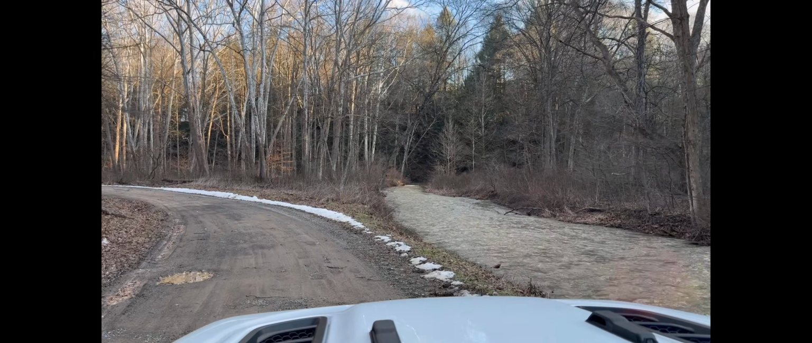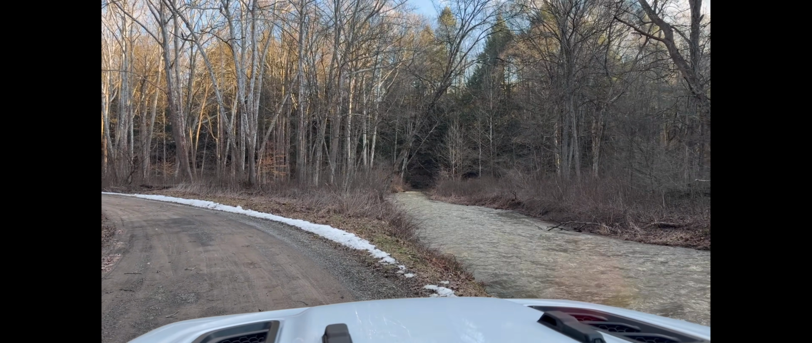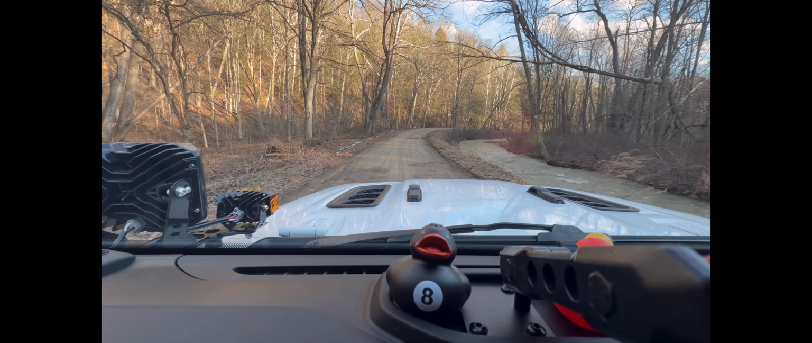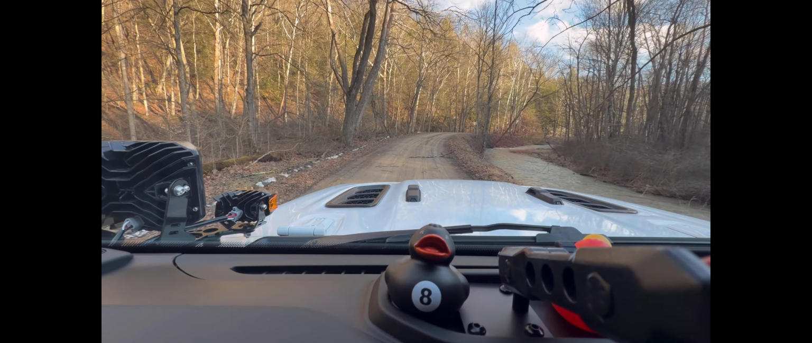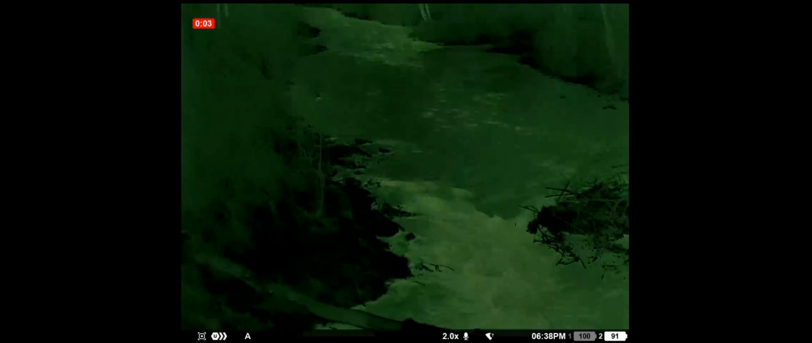I guess that's it. I was hoping to catch the last one or two. Nice thermal view of the creek.